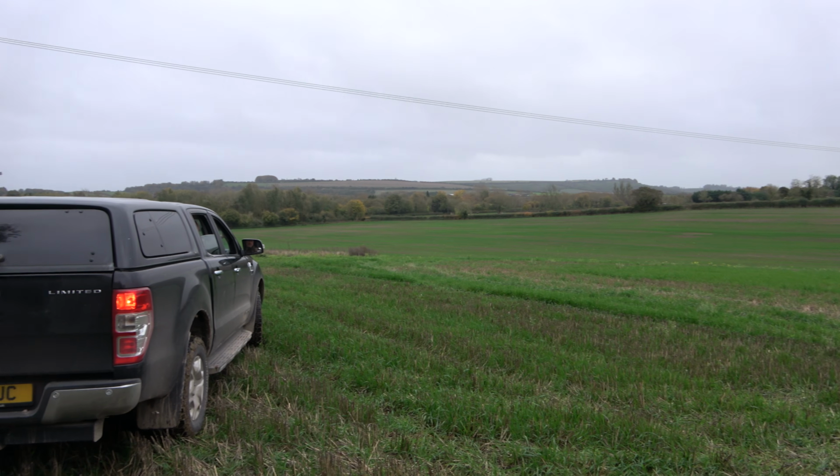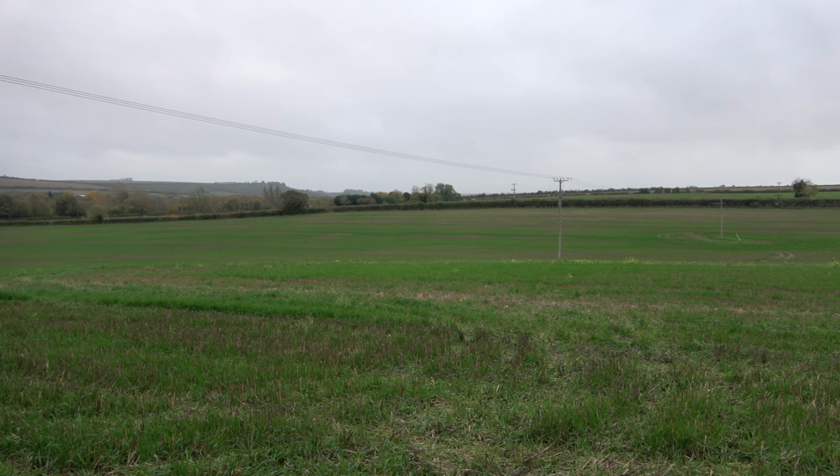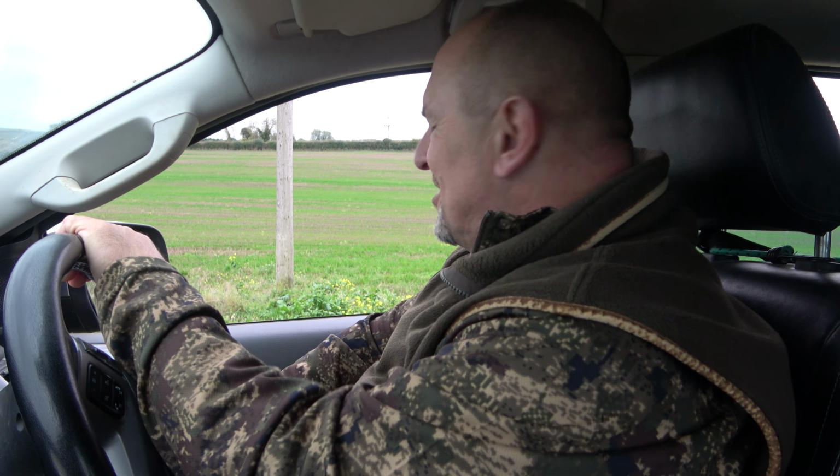We've got perfect wind coming. We're going to sit right up underneath that hedge, so we've got a good background. We're not going to be stuck out like sore thumbs at a wedding, and hopefully we'll get our fox tonight.